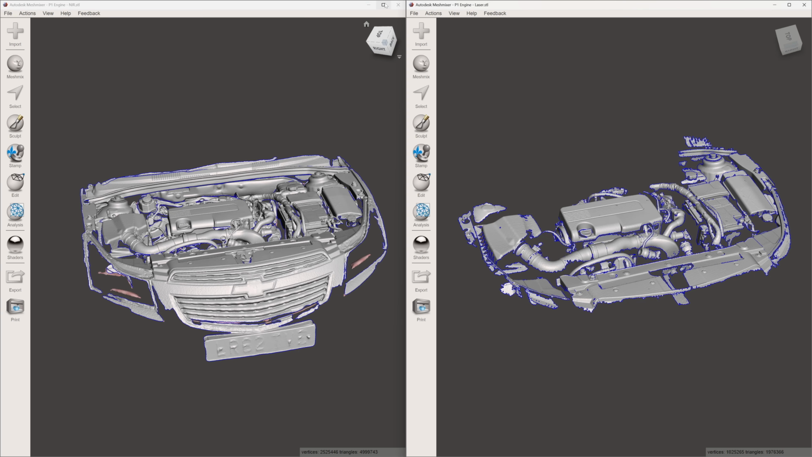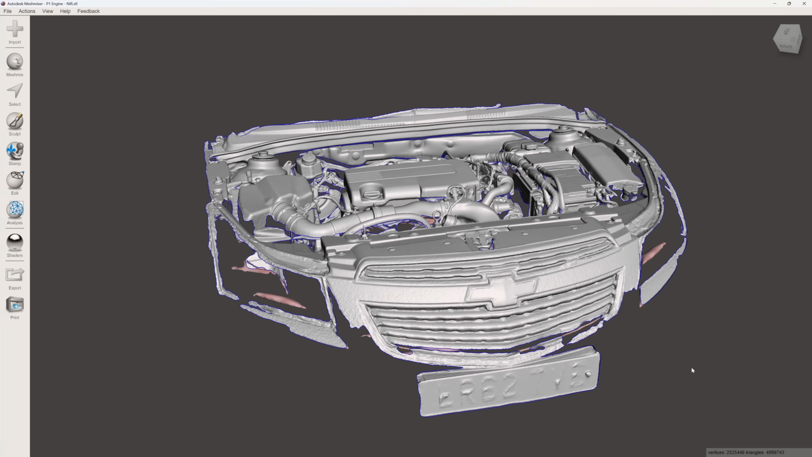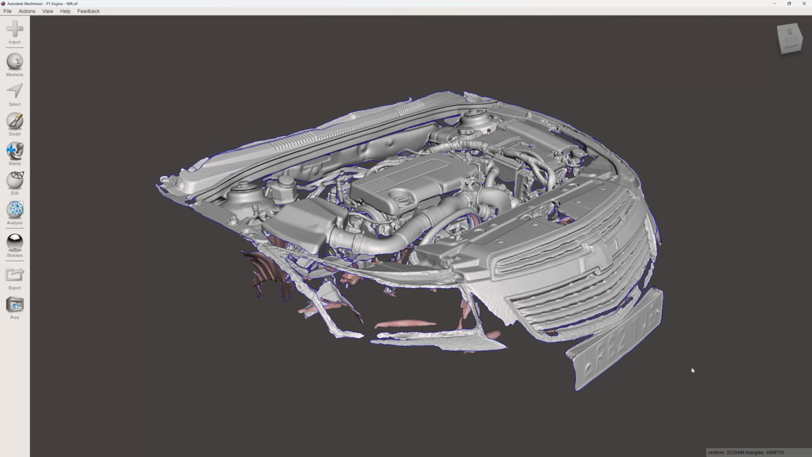Now they both look really good scans, but as I say, they all look good when they're this far away. But what are they like when you zoom in on them? That's the real test.